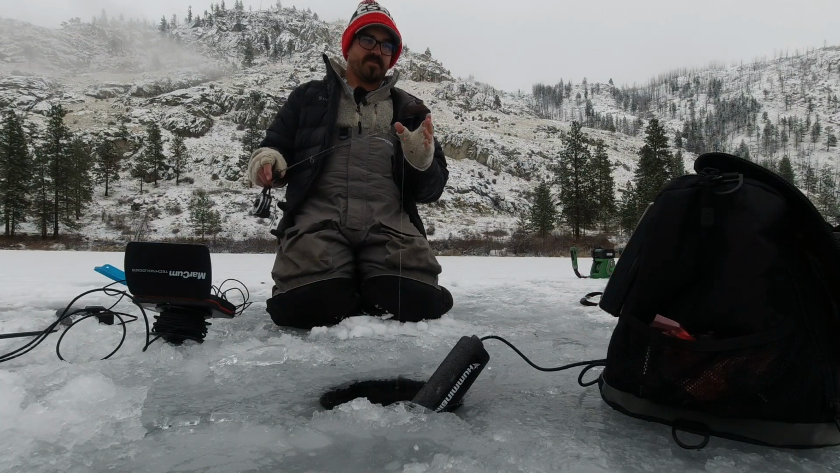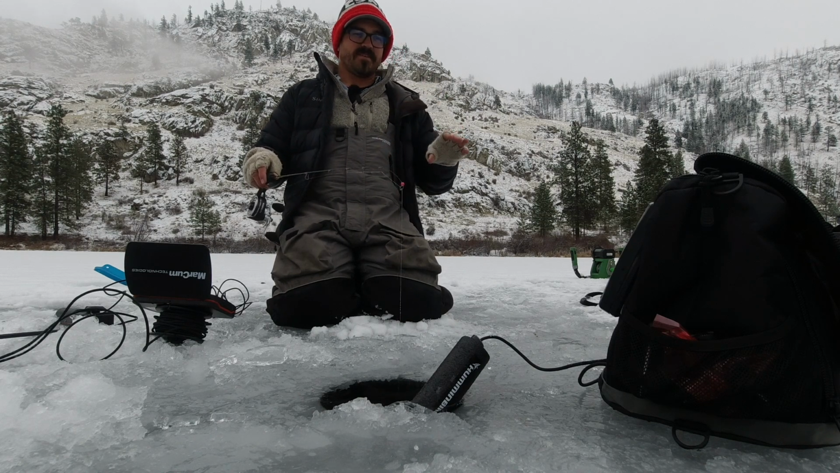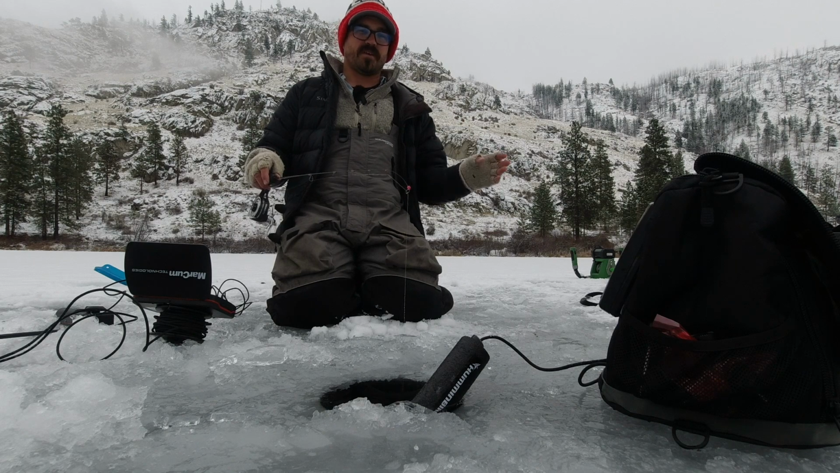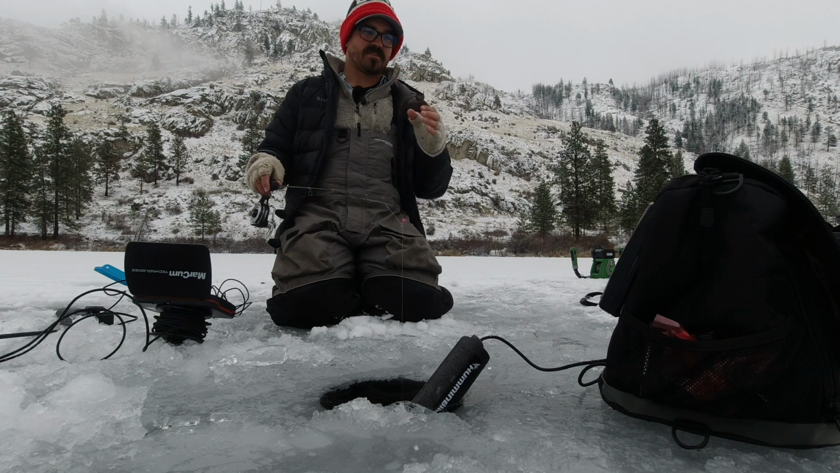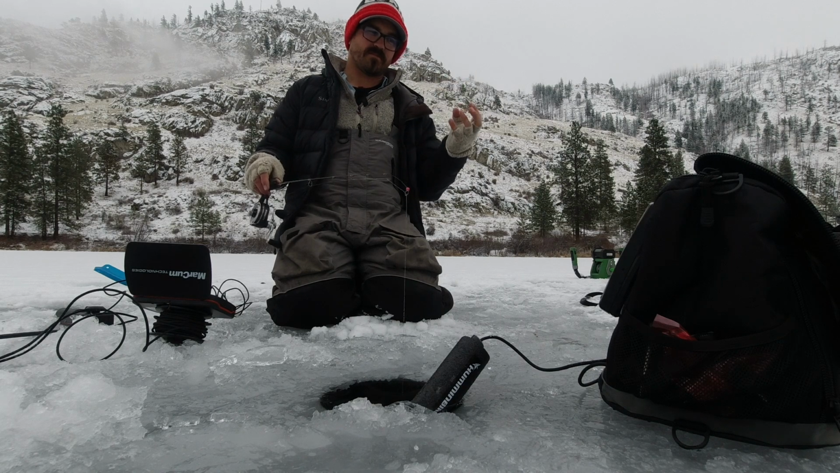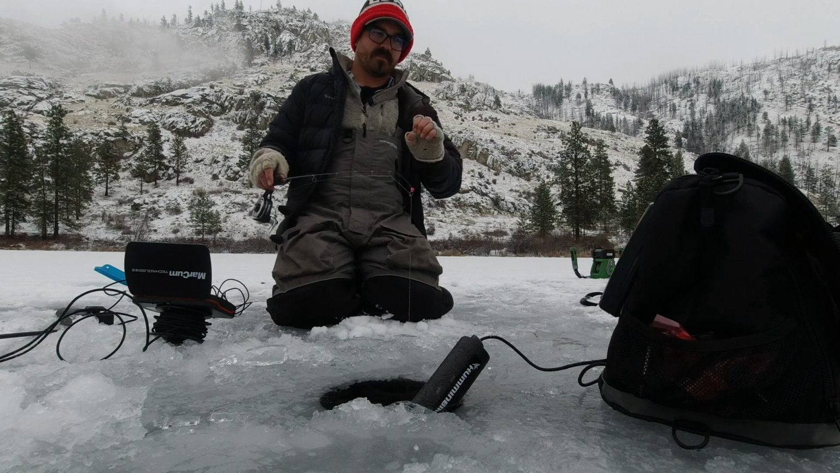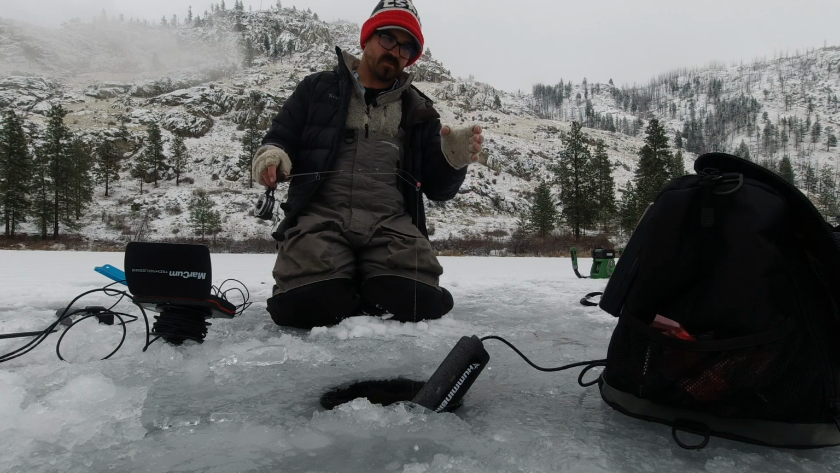Now, one thing I have noticed when I'm running the camera, especially when I'm running the sonar together, is I more often will have fish come in and turn away when that camera's down there. Having that camera right down there in their face, they just seem a little bit spooked by the presence of that camera because it's right down at the same depth that they're feeding at. Obviously, you can get around that by reorienting the camera so it's vertical and shooting straight down.